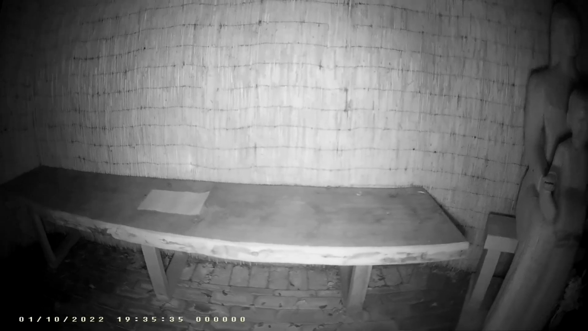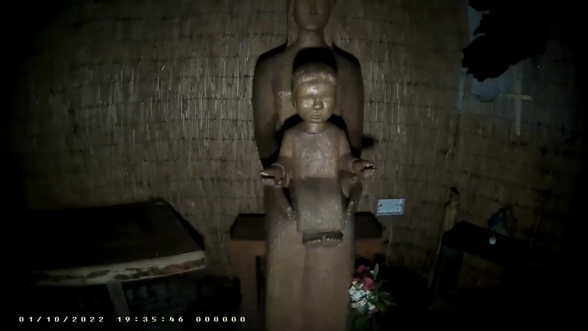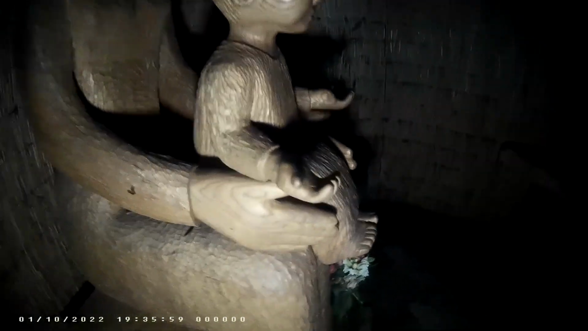While I'm in here, turn to ordinary vision. That is a wooden statue, it's not joined in very many places, to be honest with you, but it's a fascinating piece.